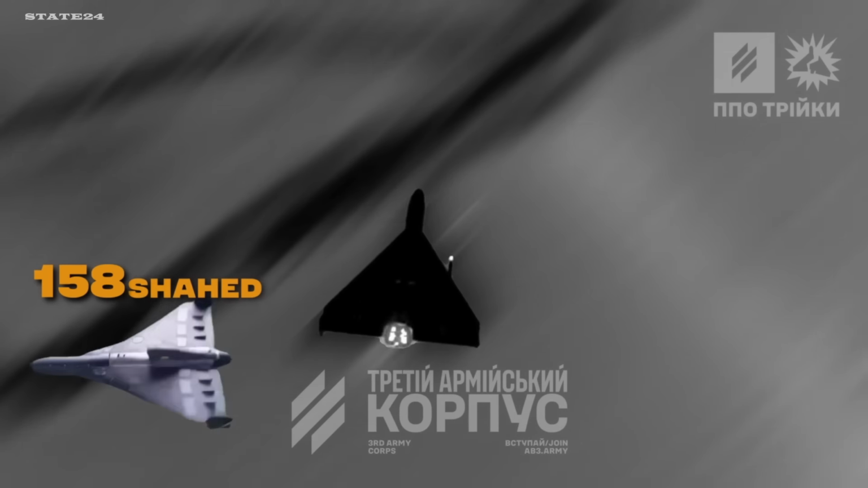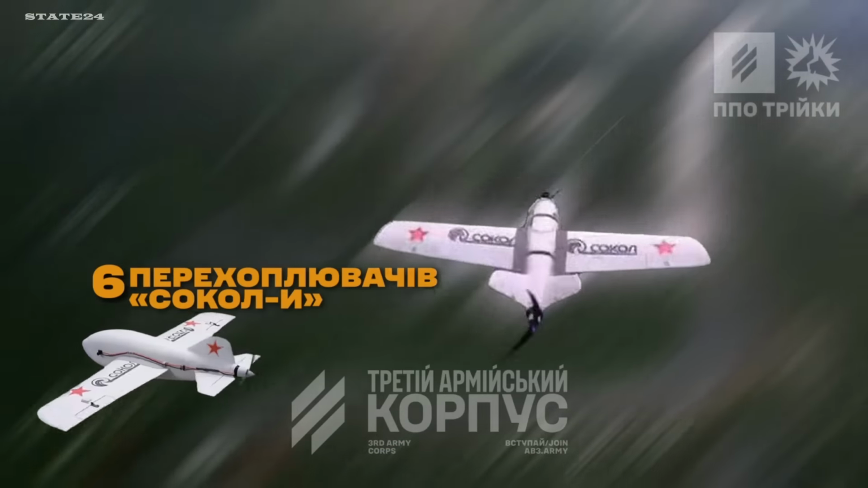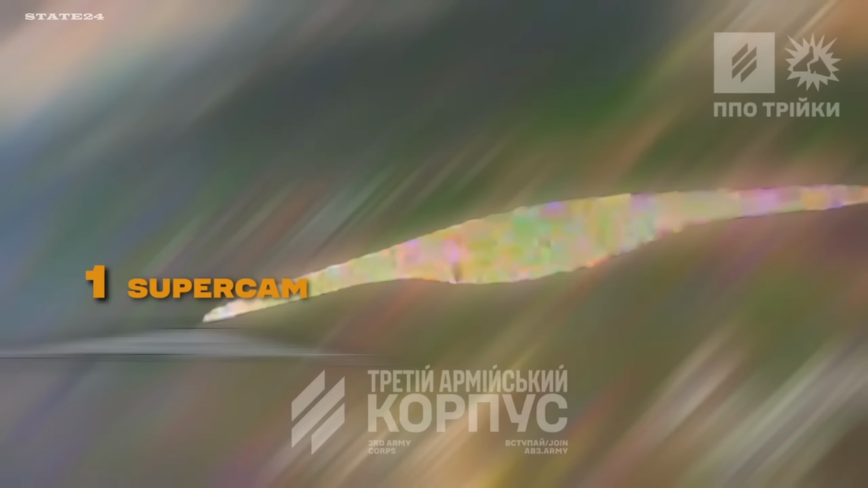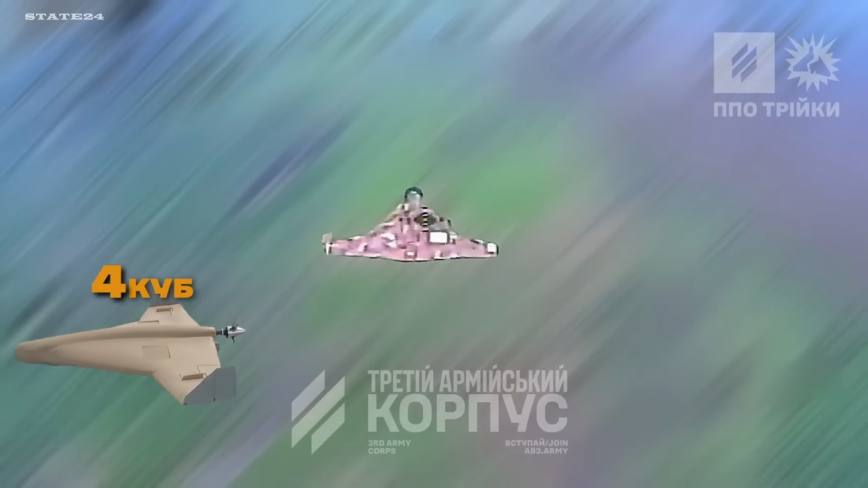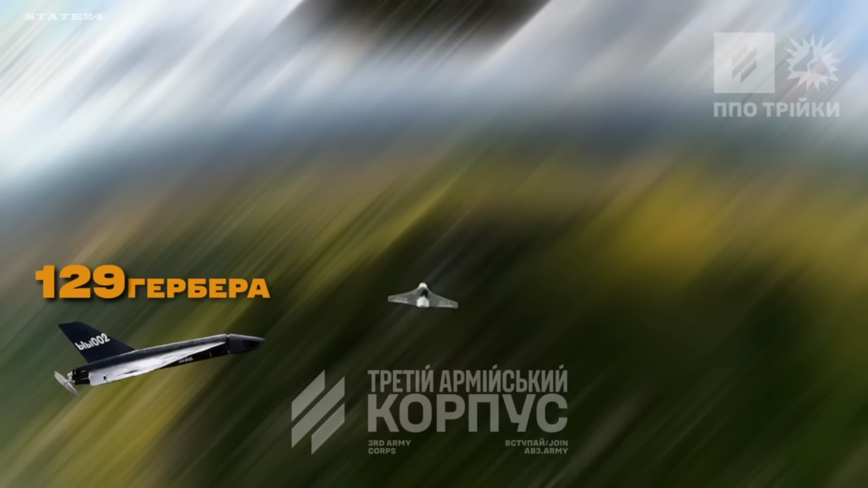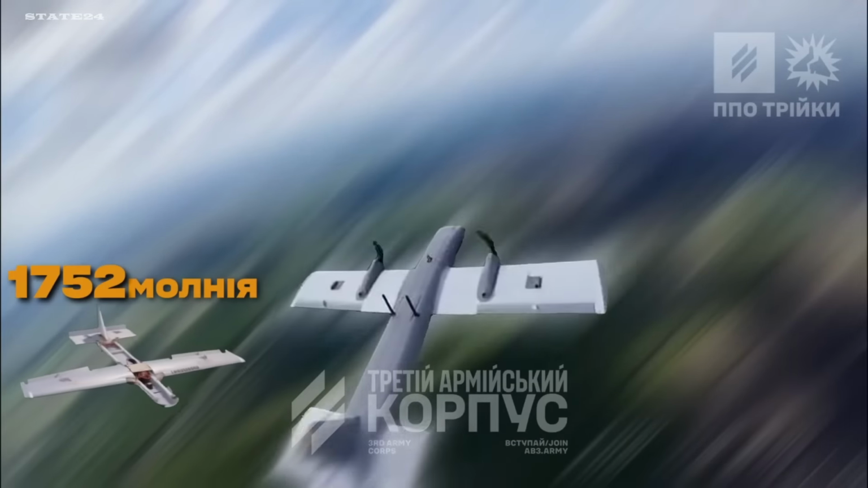3,498 Russian drones. Gone. 1 month. 1 corps. Shaheds, Lancets, Molnias, wave after wave, all of them shot down. Even Russia's rare Merlin reconnaissance drones. 10 of them. Destroyed. Russia isn't just losing drones. They're losing their eyes. They're losing their reach. 1 corridor held the line, and Russia paid for every single meter of sky.